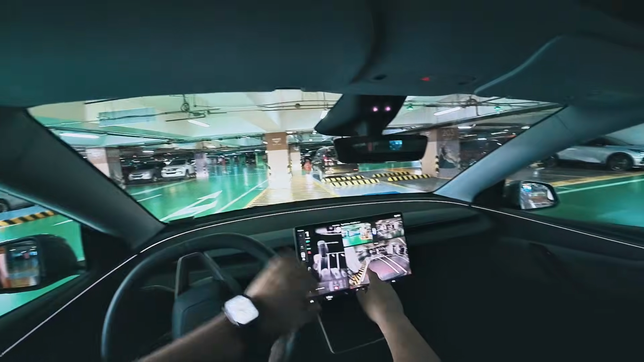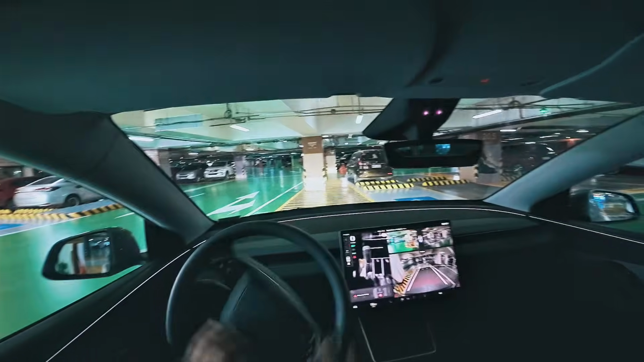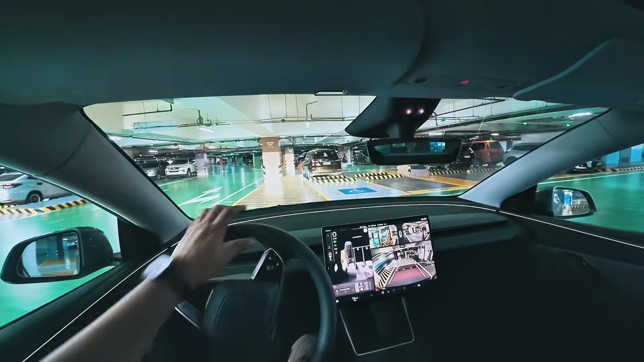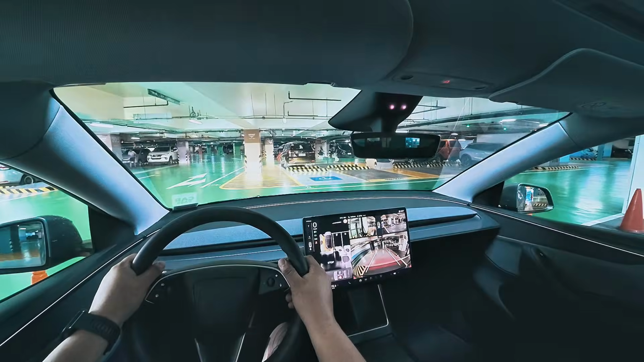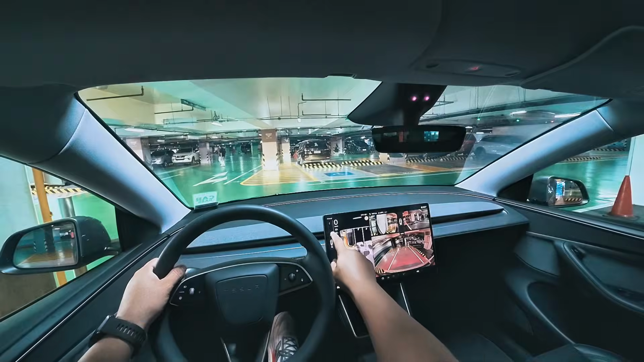You can see here, apart from having 360-degree cameras, there's actually some sort of detection system right here, sonar or radar, giving you heat signatures of how far you are from each end. That is crazy. I mean, apart from visual, you have this. Oh man, this is pretty wild for me. Pretty good too. Just backing up here. There we go, right in position.